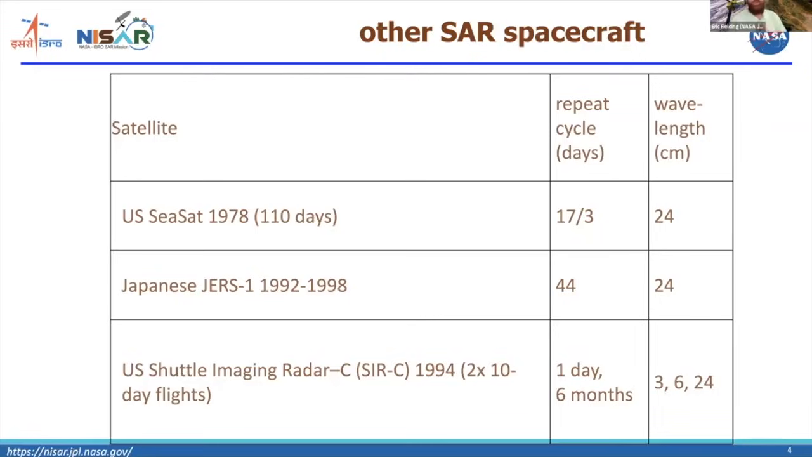But another important thing was the shuttle imaging radar mission operated by NASA and built by JPL, called the Shuttle Imaging Radar Mission C. There was a shuttle imaging radar A and B, but SIR-C was the first mission that acquired a large amount of data.